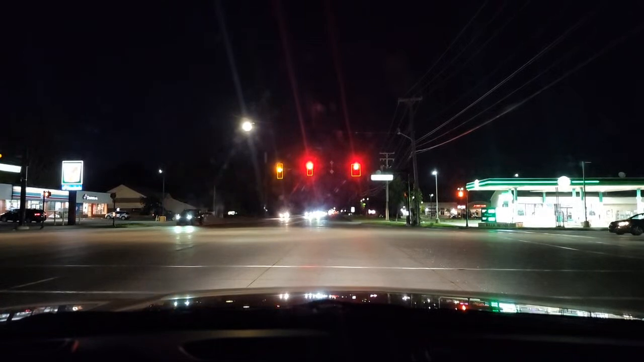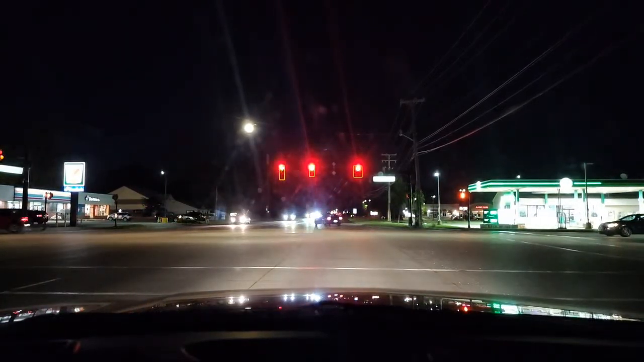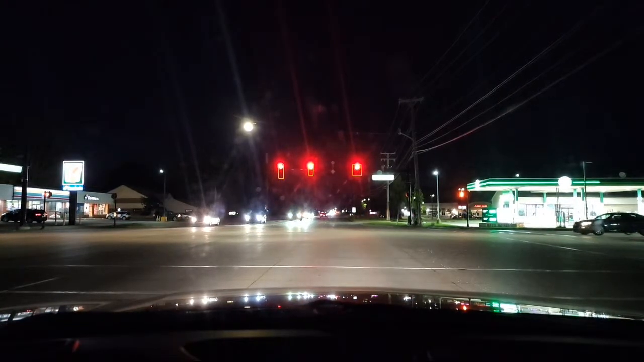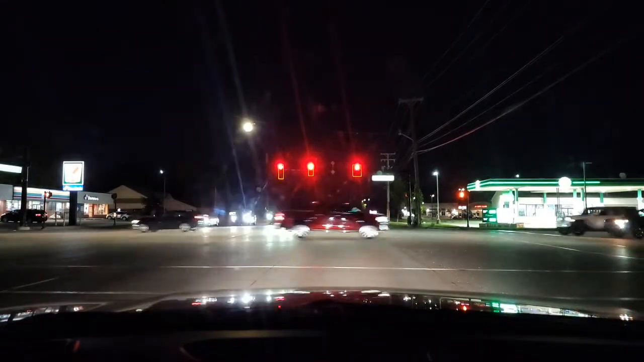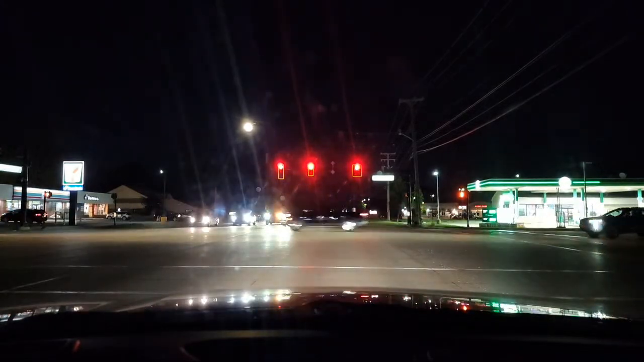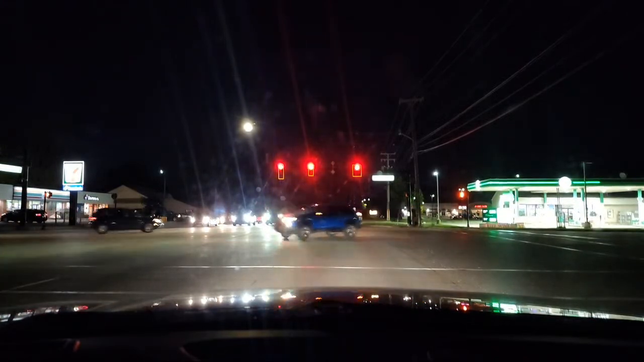What am I doing now? I'm just looking at the intersection. A car's speeding through. Is someone trying to run? That Charger could be an undercover officer, because I have some family members in law enforcement, and that looks like an undercover officer. So I'm just scanning the intersection. There's a Rivian electric vehicle. I'm a car enthusiast, if you can't tell.